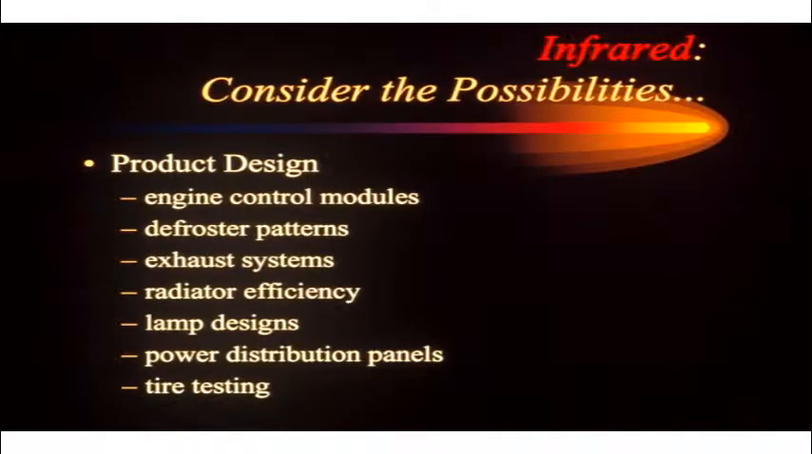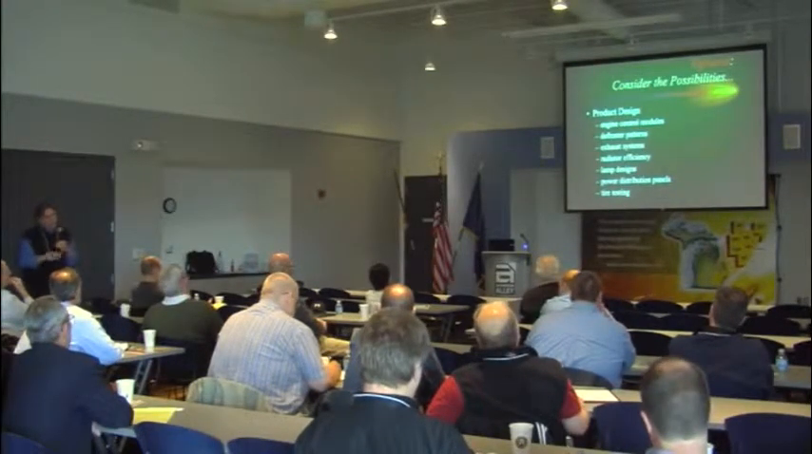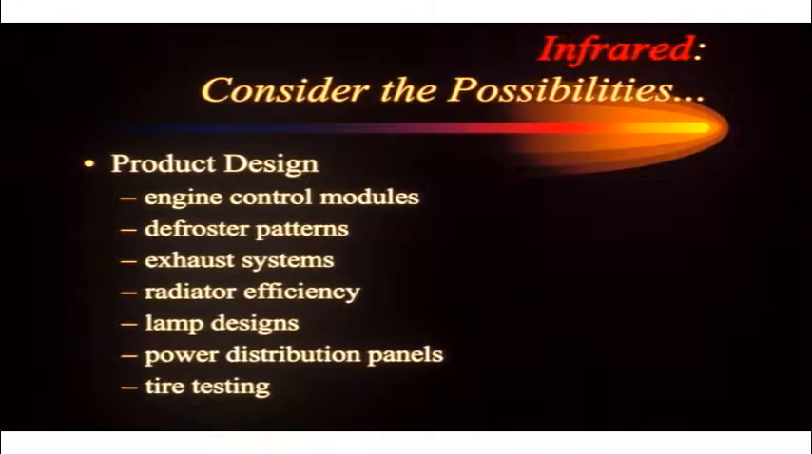Exhaust systems, where's the heat going? Hopefully out the back. Is it melting ice cream in our trunks? Hopefully not. It's the heat we want out the back. So looking at floor pans and where the heat is going in the exhaust system is very, very important for customer satisfaction. Radiator efficiency, lamp designs.